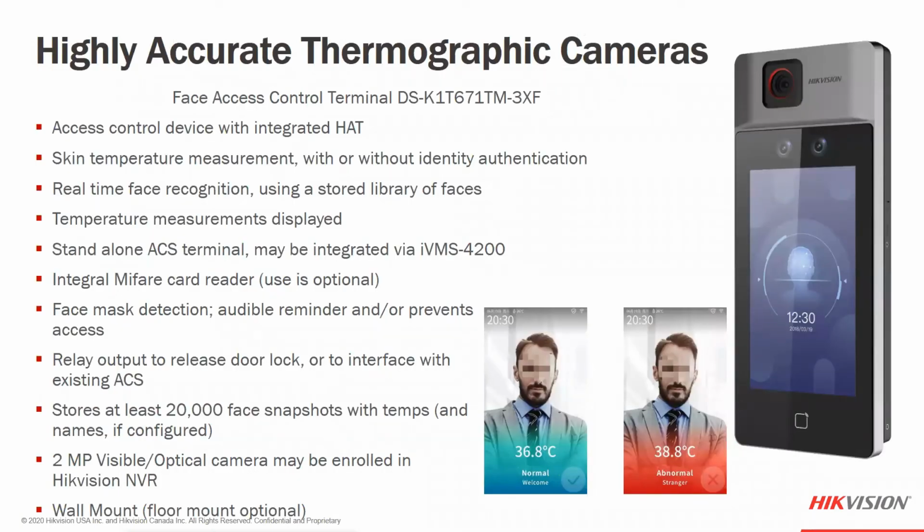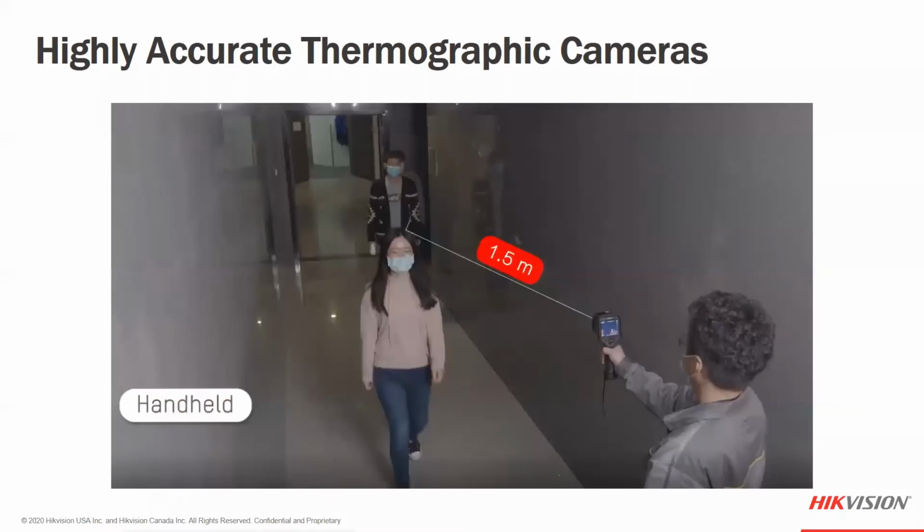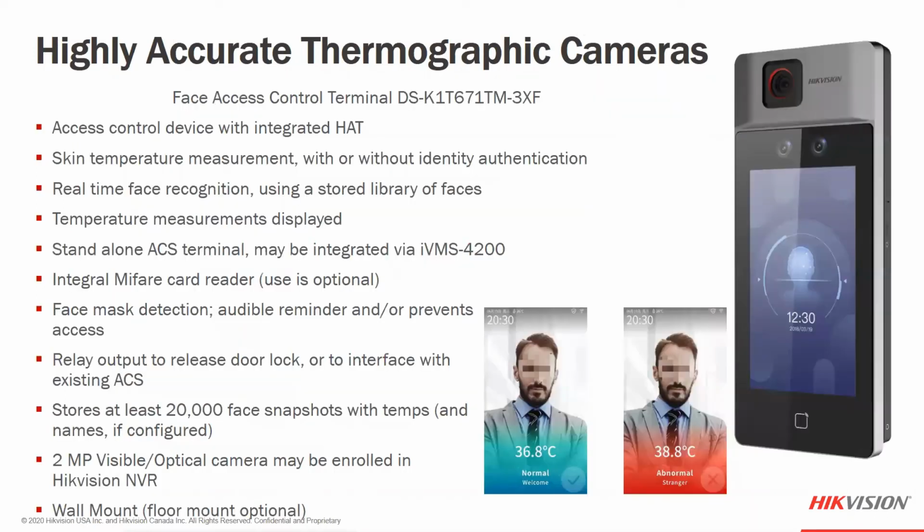Sorry, I skipped that slide real quick. But yeah, walking through the hallway here.